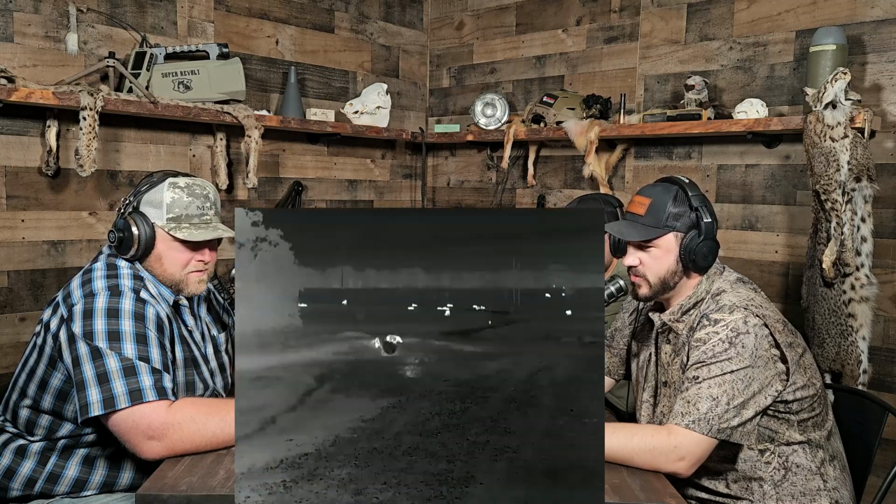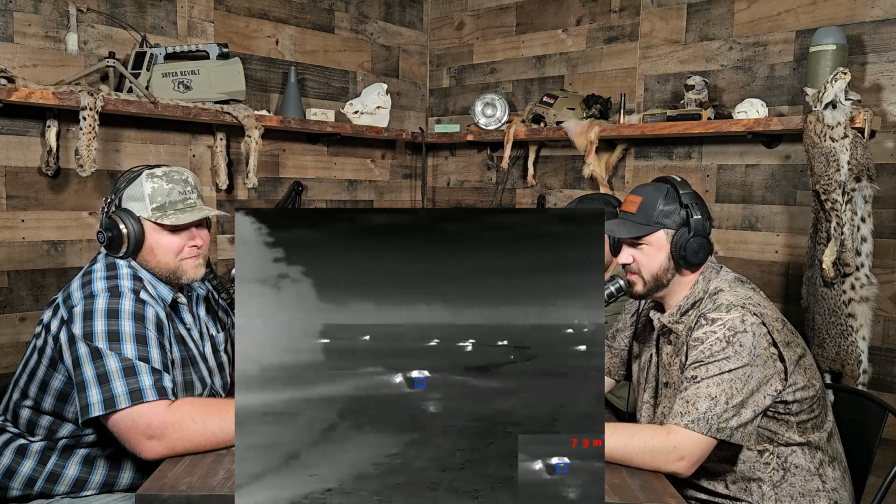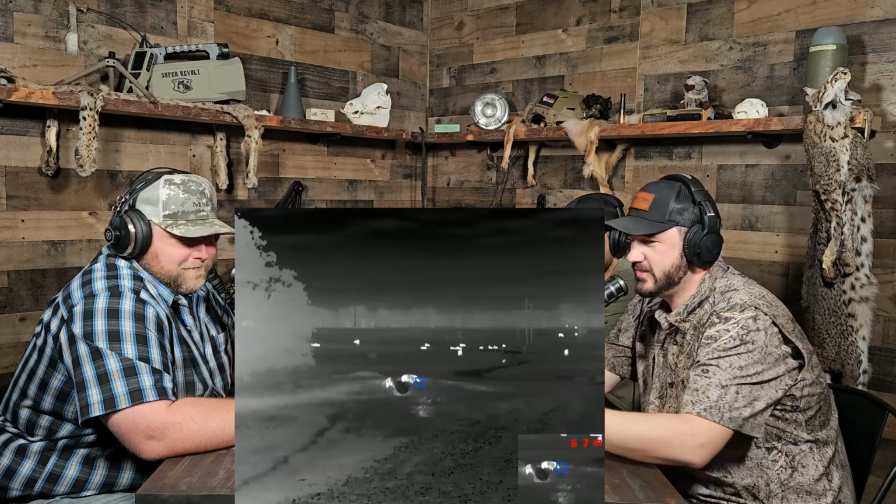And once again, he's torturing me. We're over here ranging how far this pig is. We're coyote hunting. They're 67 meters, eating in the trough. Prime pickings. Hogs are boring.